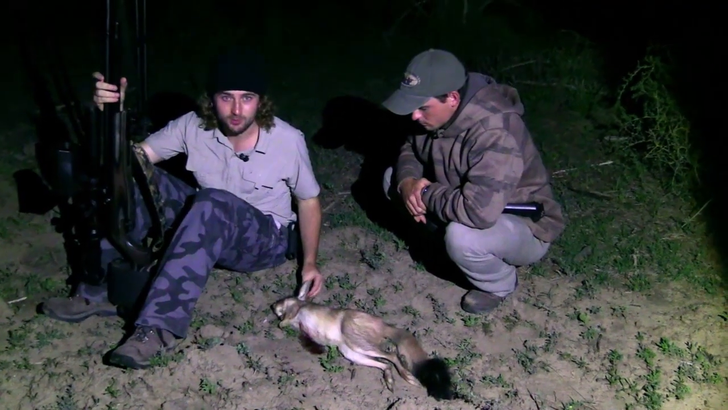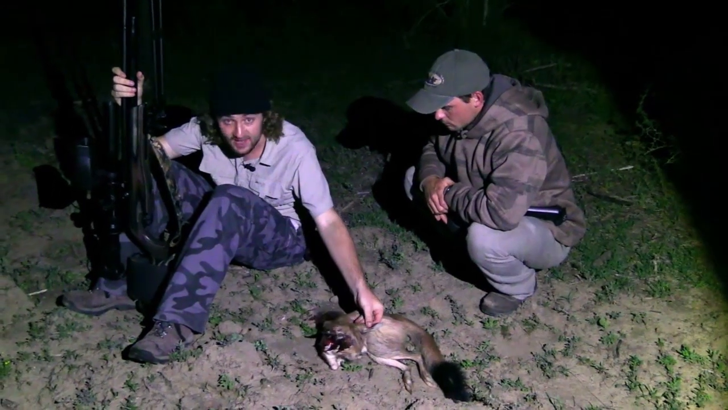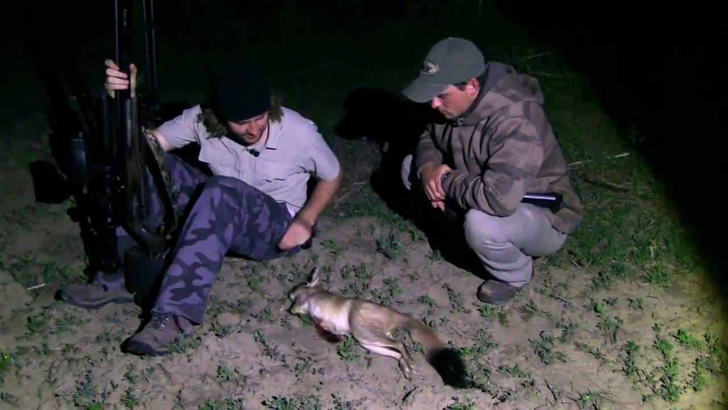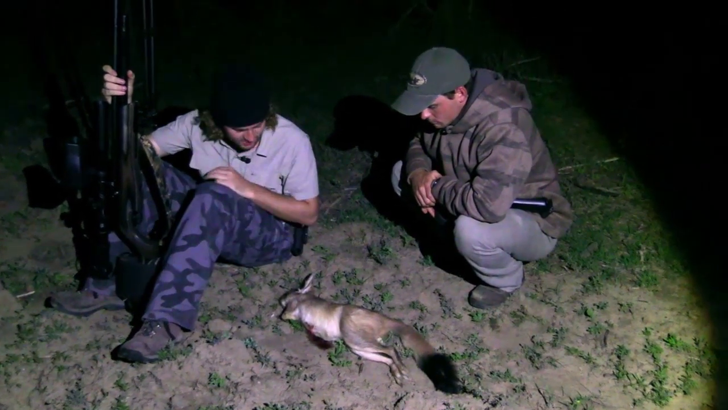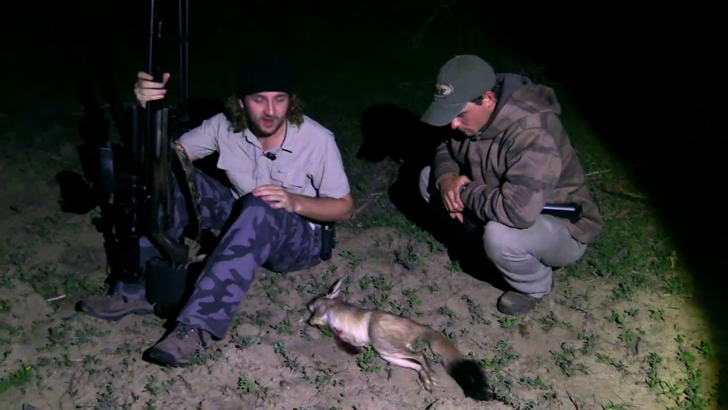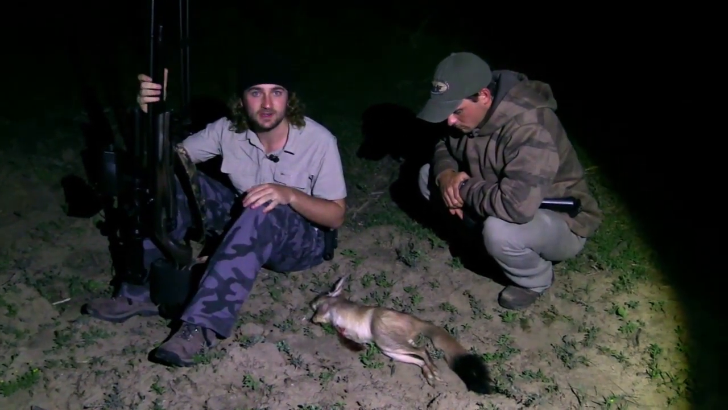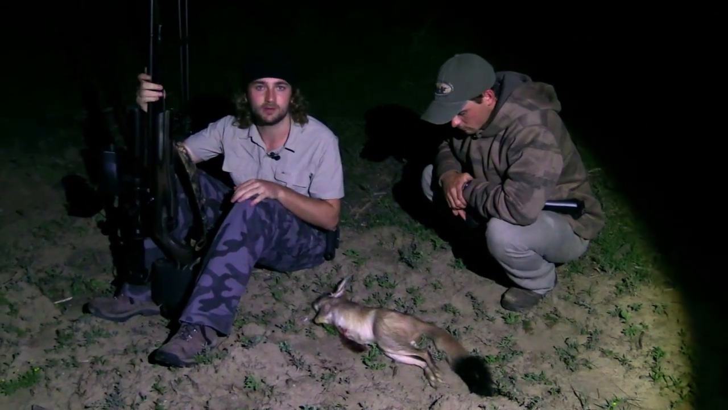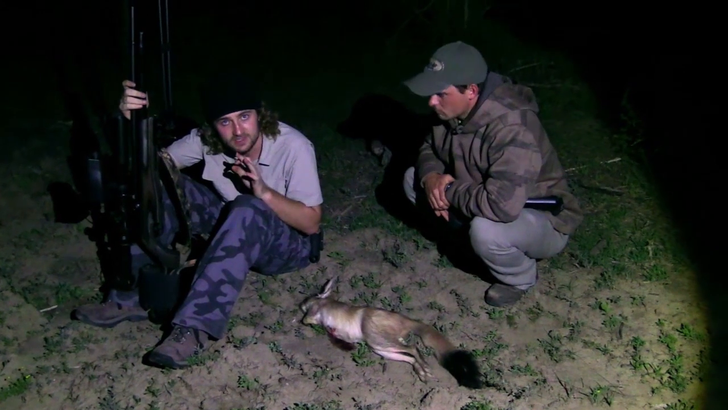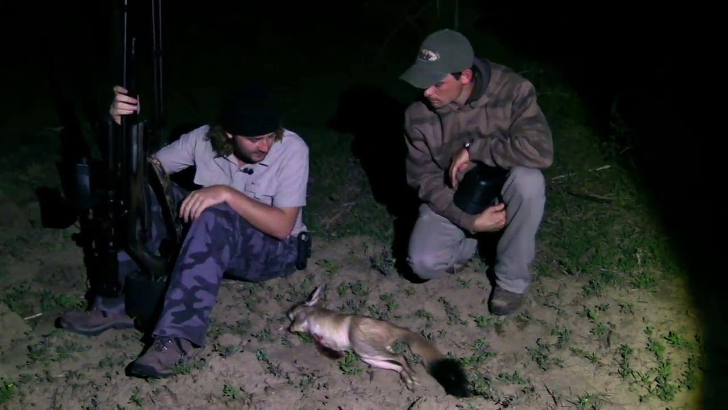I think I must have got a pretty solid headshot in this guy, because there's a lot of blood on this side of his head. It's always a good sign. And it's quite interesting to note the differences between these two animals, the spring hare and the scrub hare. The scrub hare lives above the ground. It's a nocturnal animal, but during the day it will simply go under a bush, flatten its ears back and just lie still all day. And then obviously at night come out to feed.